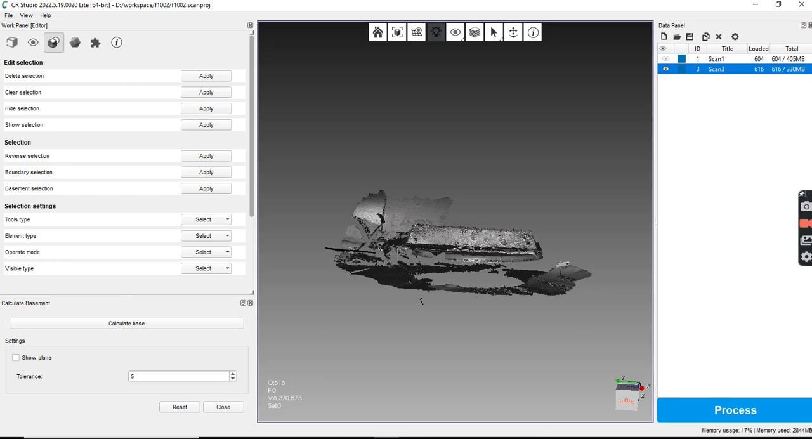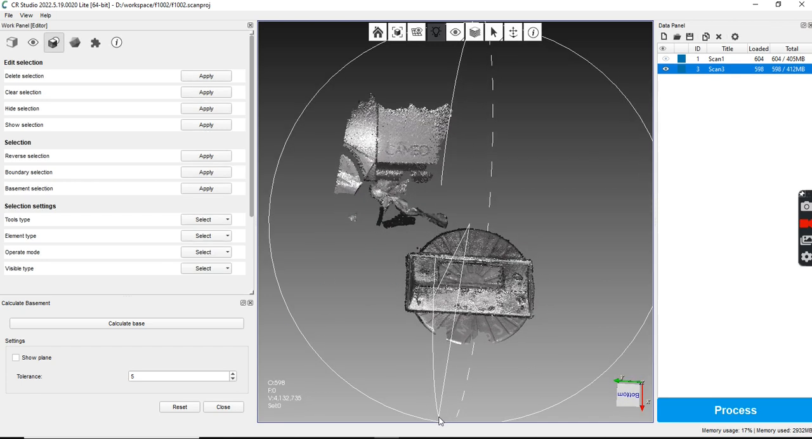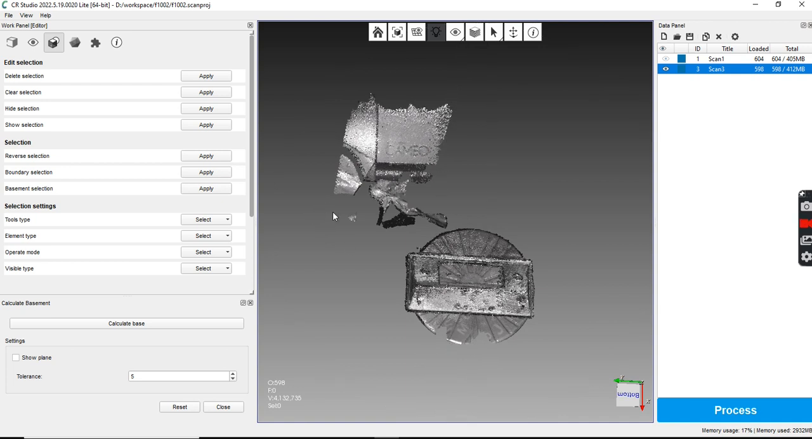And hit control. Come on. Hit delete. So it's going to go pretty much a straight line. Alright, so that took out a good chunk of that mess.